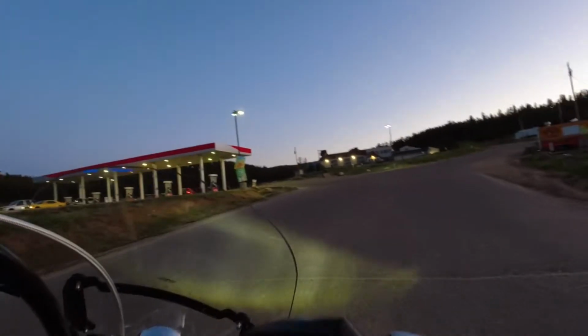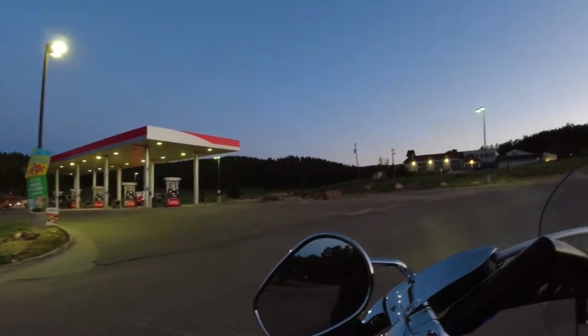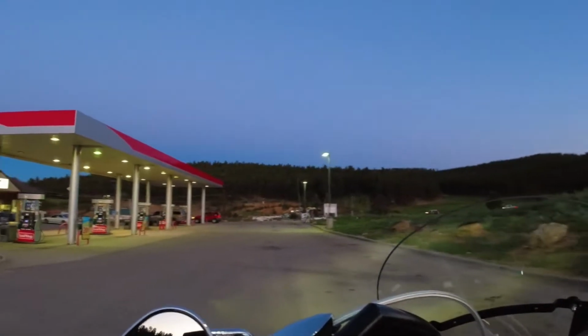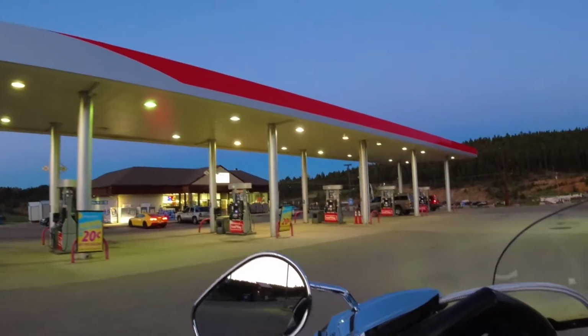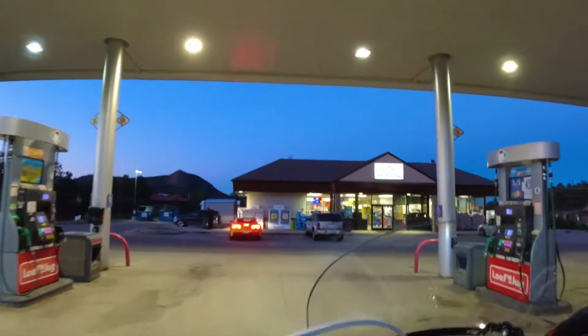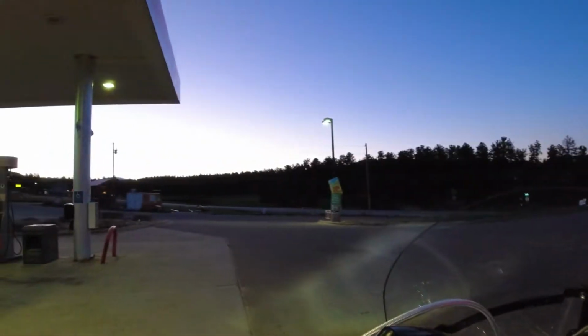See if I can negotiate this corner without wiping out in the gravel. Since there's no cars around, I'm gonna take that one wide, but there's so much gravel on that corner. It's pretty crazy. All right, so this is the halfway point. This is where I usually gas up, or get one of those Starbucks Frappuccinos, or a little candy bar or something. But for now, we're just gonna blow right by.